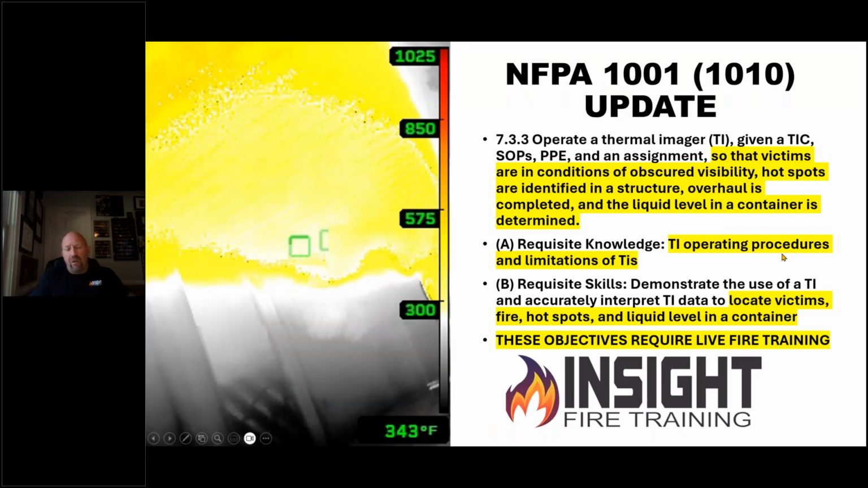So let's look at what we need to know. Whether you know it or not, NFPA 1001, the firefighter qualification standard, is being updated to NFPA 1010. And with that new update, it requires all new firefighters to have requisite knowledge of operating procedures and limitations of thermal imaging cameras. I would believe that is more than most of America has, requisite knowledge, knowing that simple bullet point. And it says you have to do 3 things as a new recruit firefighter. You have to be able to operate a TI, given a TIC with SOPs, PPE, and assignment, and you have to locate a victim in obscured visibility, hotspots identified in structure, overhauls completed, and liquid level in a container is determined.